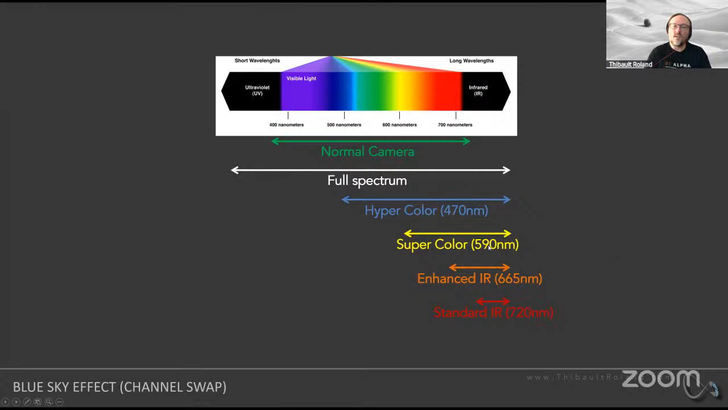Those numbers basically say what type of light the particular conversion of the camera will be sensitive to. So what it means here for, say, hypercolors, 470 nanometers, 470 nanometers corresponds to the color blue. What it means is that it's going to be sensitive to all the visible light that is to the right-hand side of the blue color here, as well as infrared light.